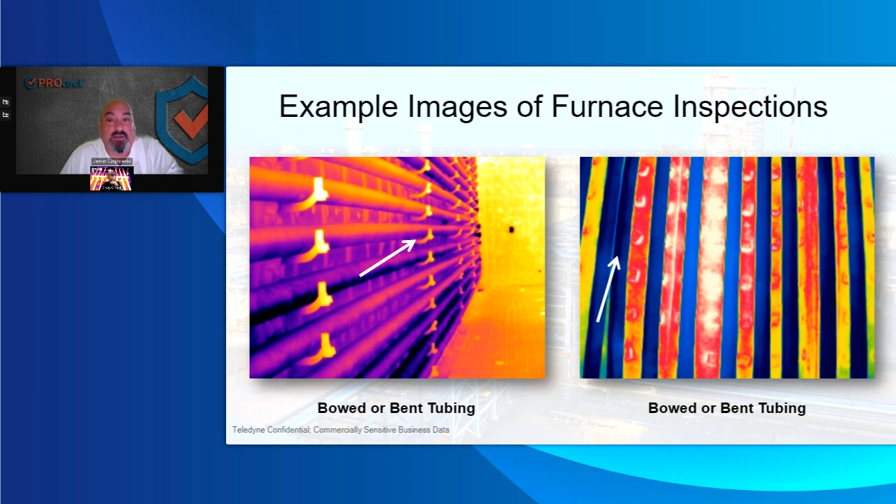Obviously, you see the right-hand image, and sometimes at ProTech I sit down with the customer for like 15 minutes and ask, what color palette do you want this in? Because some people are colorblind and they want it in black and white. Some people can see different things. Some people want it in the iron. I don't shoot things in rainbow high contrast, but this image on the right with the rainbow high contrast actually shows you that in the center of that image, that's where the hottest point is.